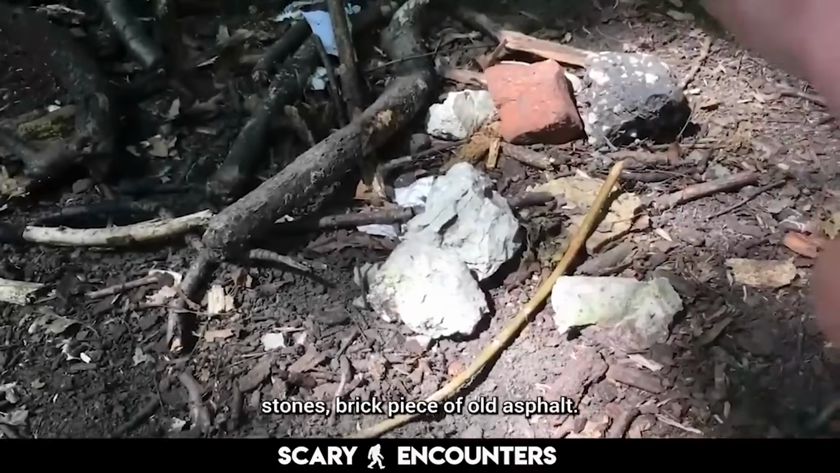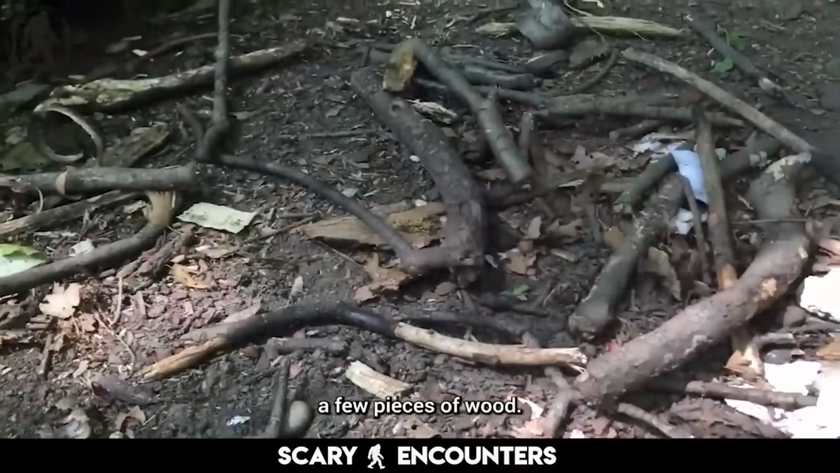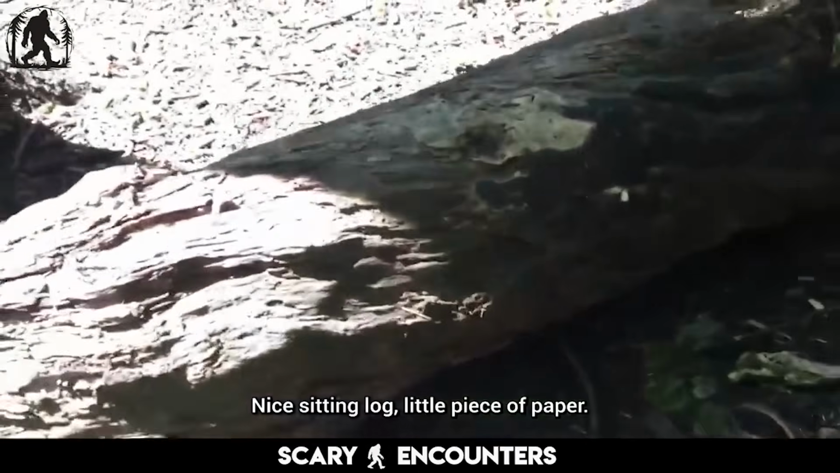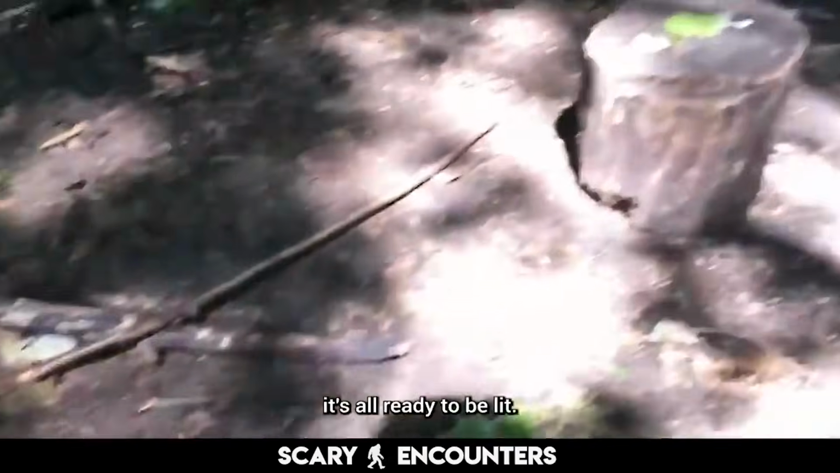A couple random stones, brick, piece of old asphalt it looks like. A few pieces of wood. Nothing's been burned. Nice sitting log. Little piece of paper. Does it look like it's all ready to be lit?